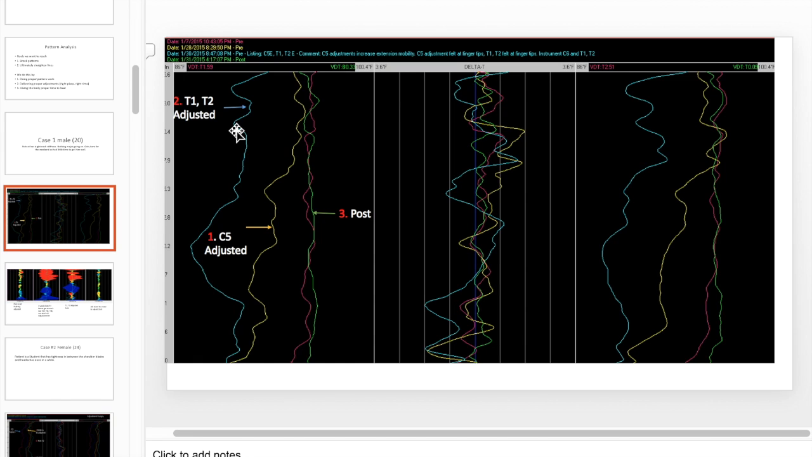So I adjusted T1 and T2 because I had a C5, T1, T2, and I think an occiput. As you can see, I did not adjust all those segments. This was before the modification to the Titron software, so we've even improved since I made this PowerPoint and since I changed how I take notes now. So disregard some of the stuff. I'll walk you through it.